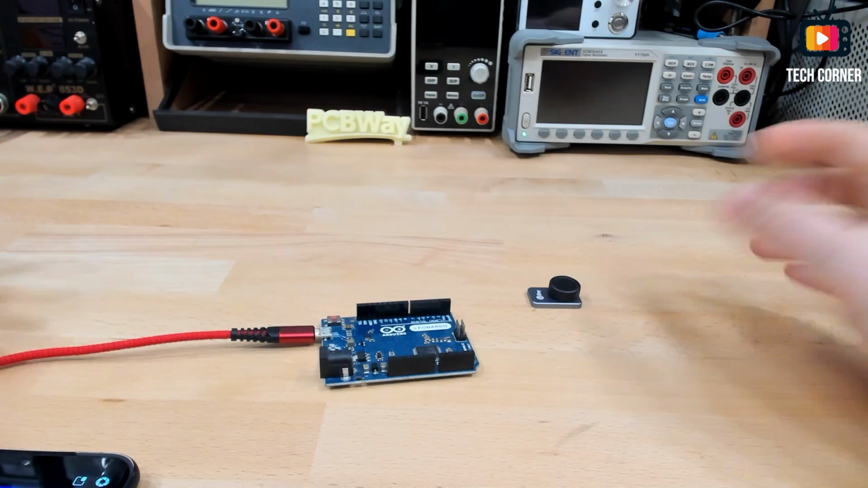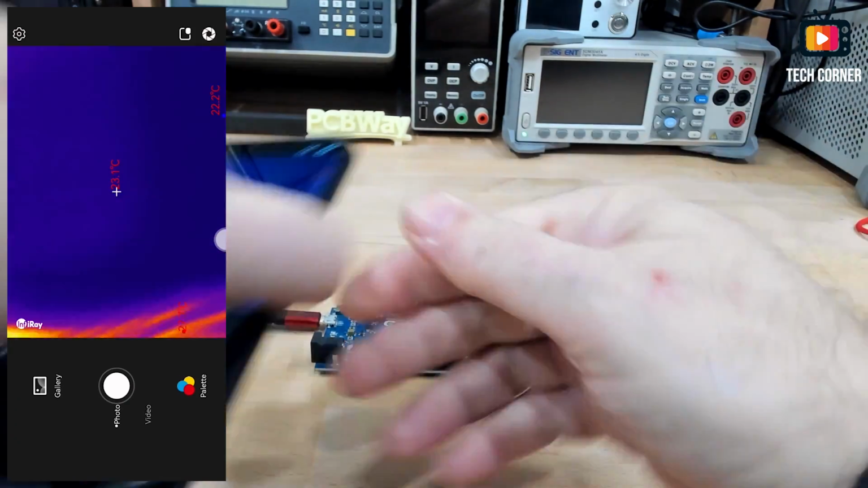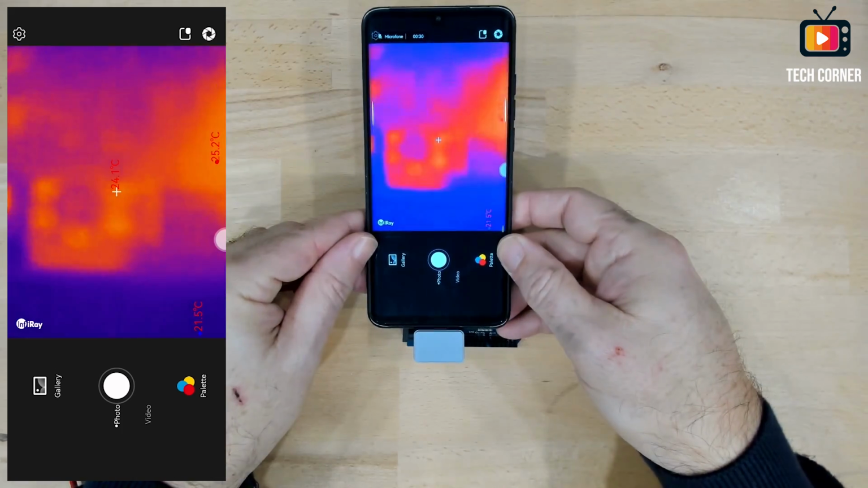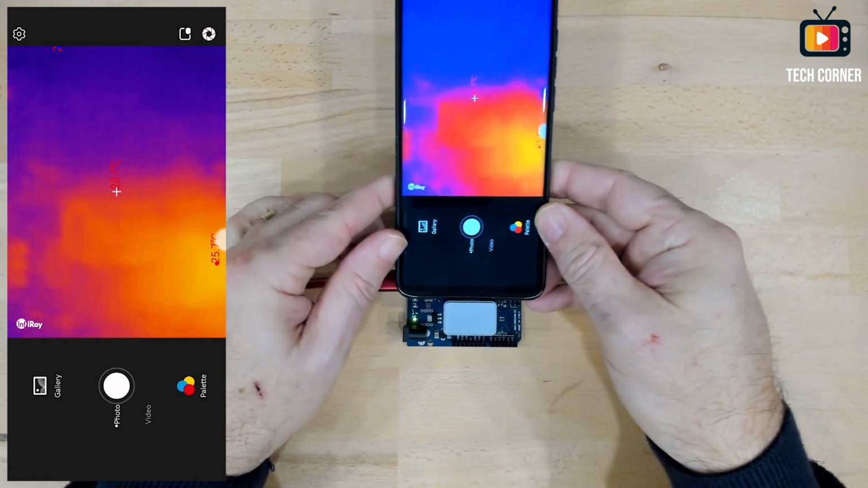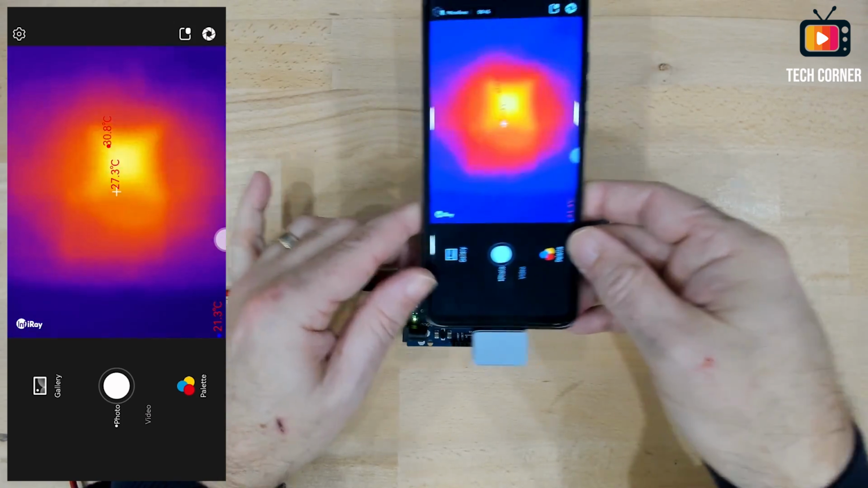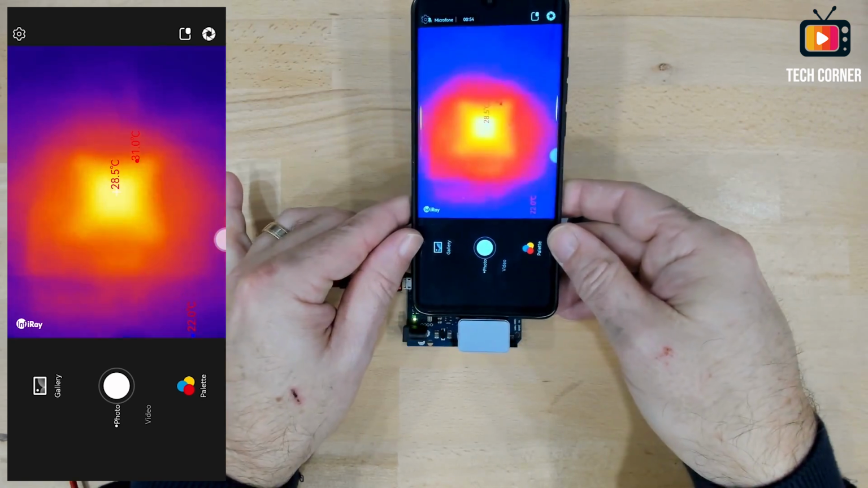To show you the importance of the macro lens, I will first start to analyze this Arduino Leonardo board. And first let's see how it is without the macro lens. We can see the components, but it's really blurry. We cannot focus on anything. Here is the processor. As you can see, it doesn't matter if I'm near or far away, it's still a bit blurry. Okay, so yeah, you can see where the hot regions are, but you cannot focus exactly on which component.